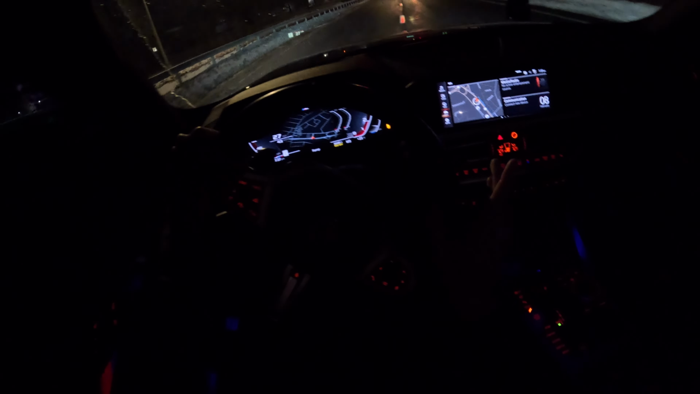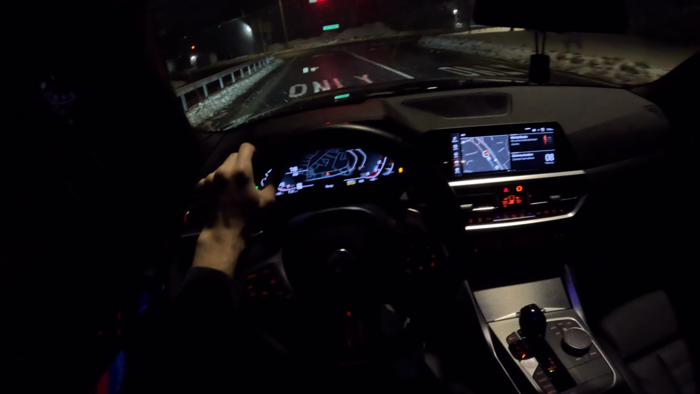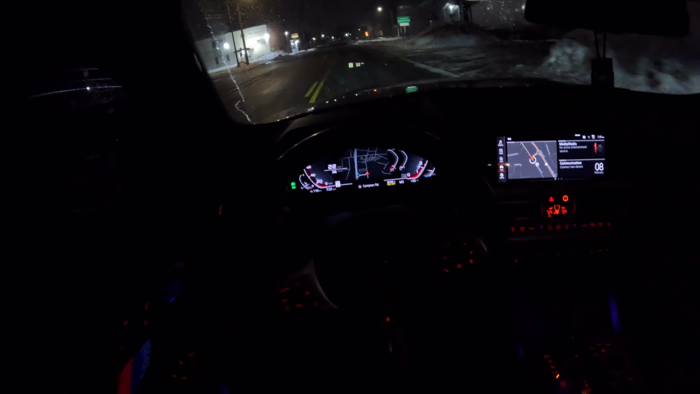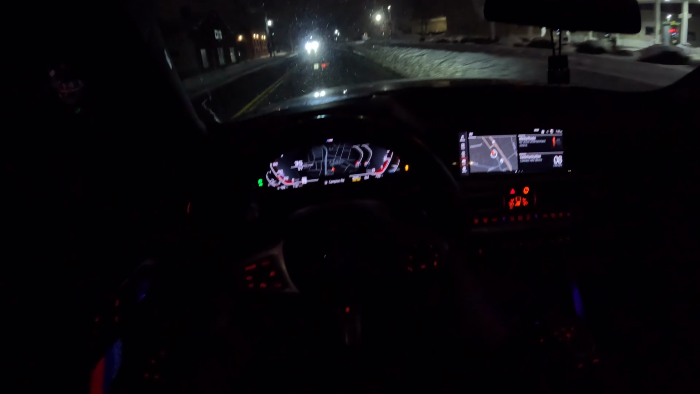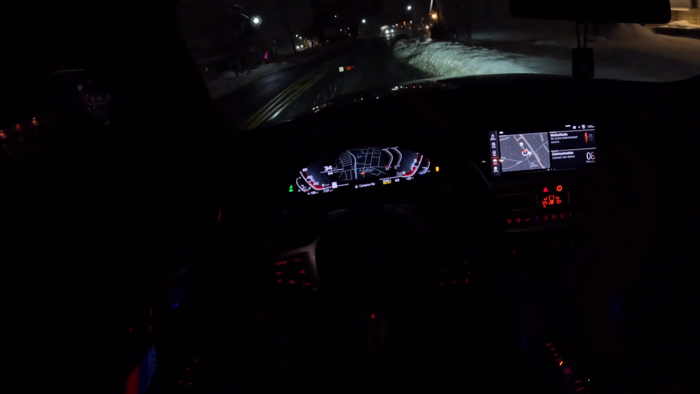I'm getting lowering springs put on the 11th, so I'll definitely do a video of that as well. I got some ASTs. I think they lower it like an inch and a half, I want to say, something like that. But I'm excited to do that. Definitely needs it. It's gonna look super good. I'm probably gonna throw on some spacers as well with it. But yeah, it just needs wheels, man. It really needs wheels. 225s are not it. I like the wheels. I think they look pretty good, but just too skinny.